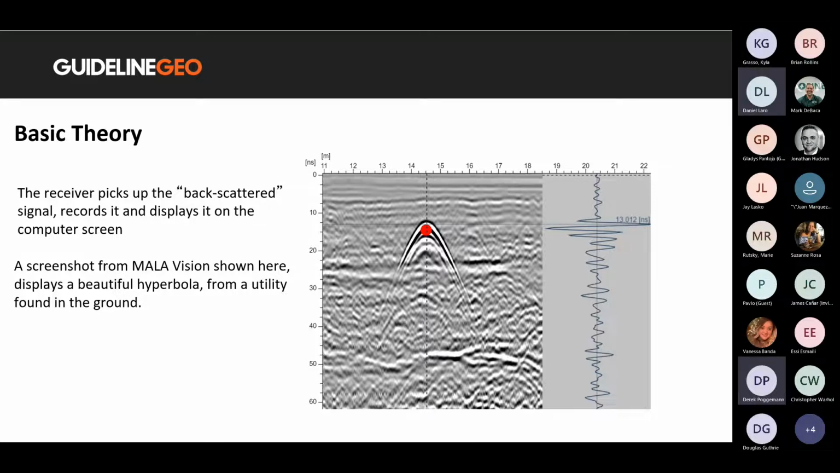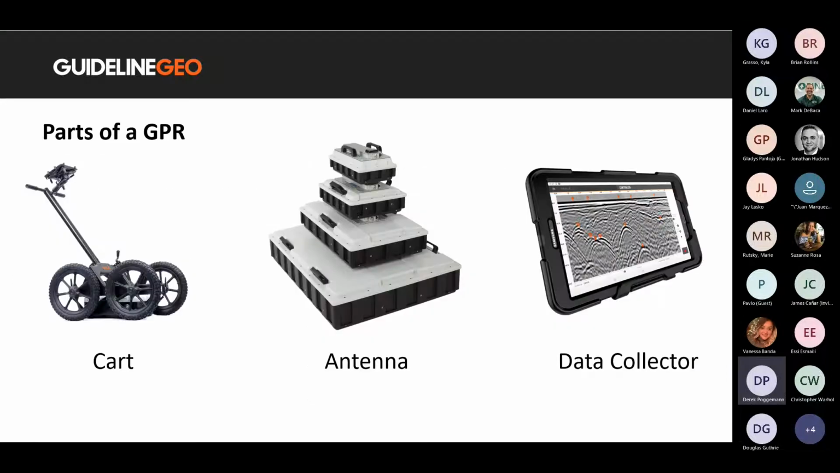Next, let's talk about the parts of a GPR. There are three main components to GPR. First, the cart, which helps you push the antenna. Second would be the antenna itself, which can be of varying sizes depending on the frequency of the antenna.